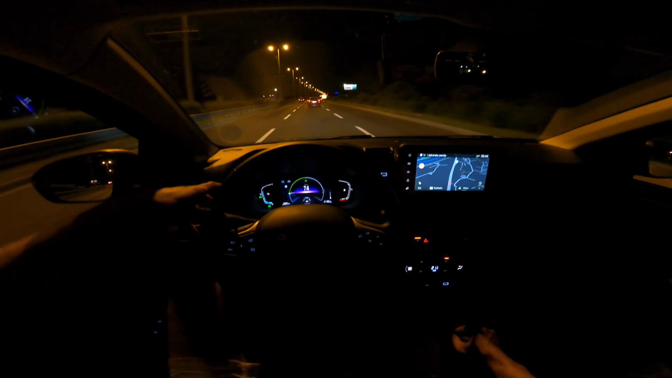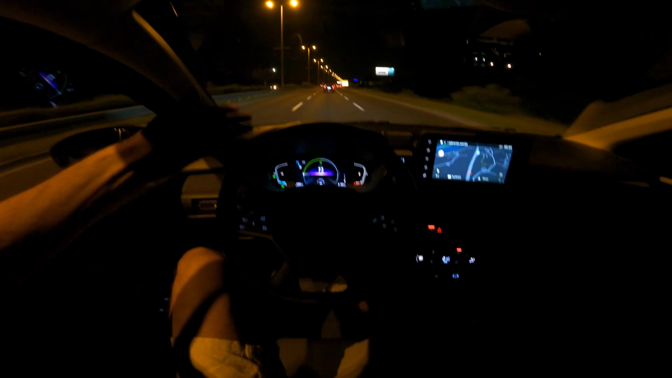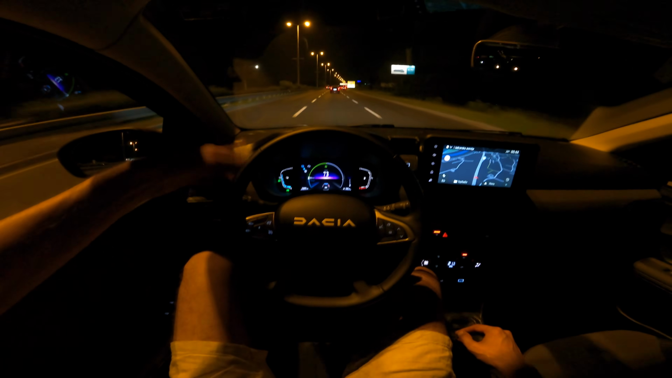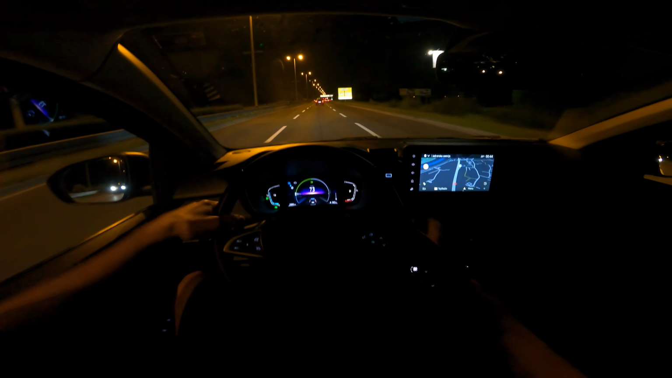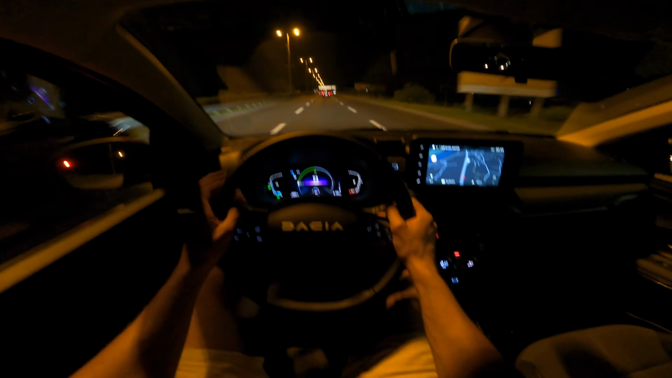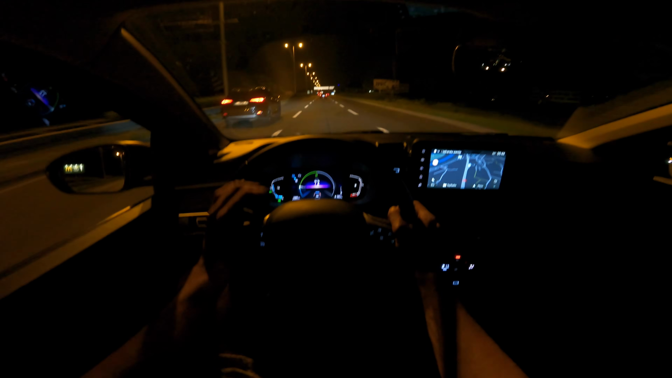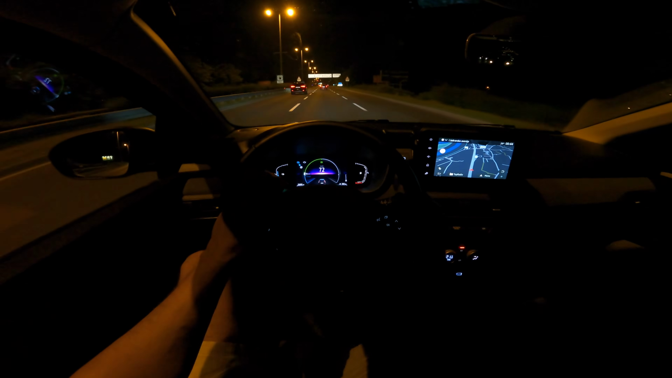See, now we're cruising, we're in EV mode, so the petrol is off, the battery's feeding because we have enough juice. It's so nice, it's so quiet. It's very, very nice. I mean, this hybrid system is actually really good when you think about it. In the Clio, I really enjoy this.